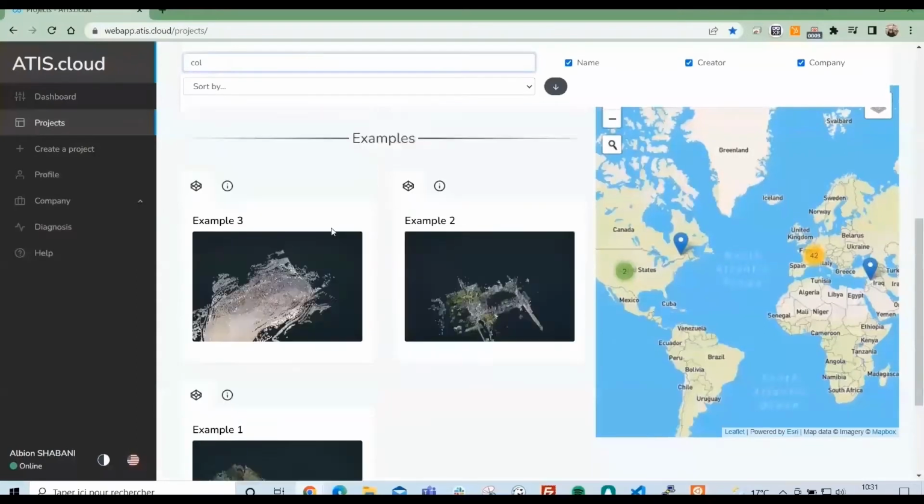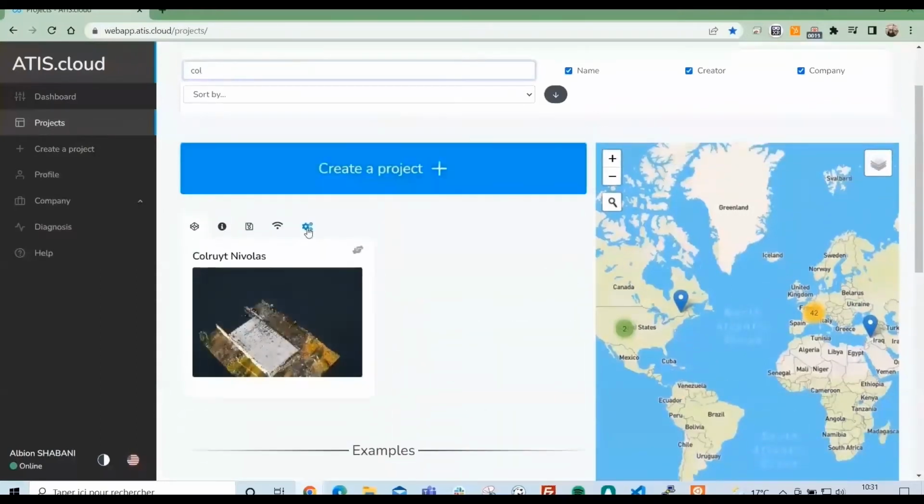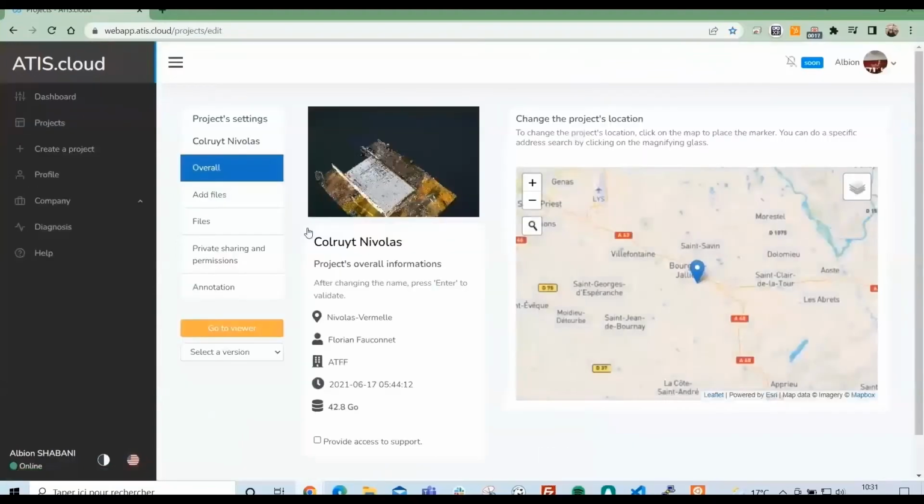Before going to user management, you can work on ATIS.cloud in a collaborative way.